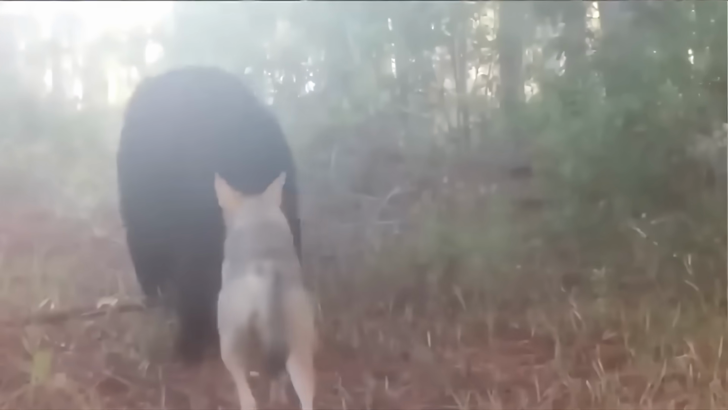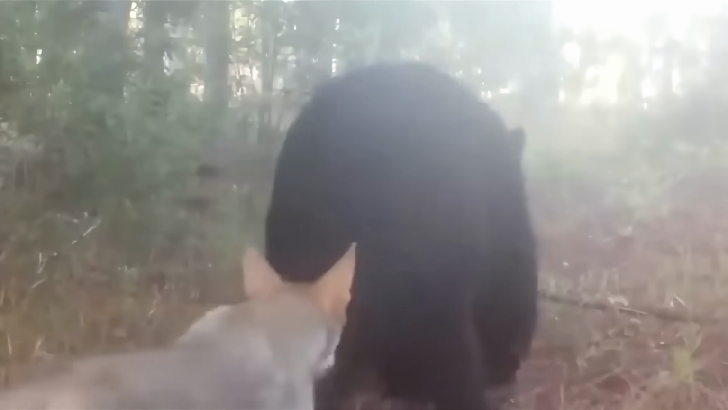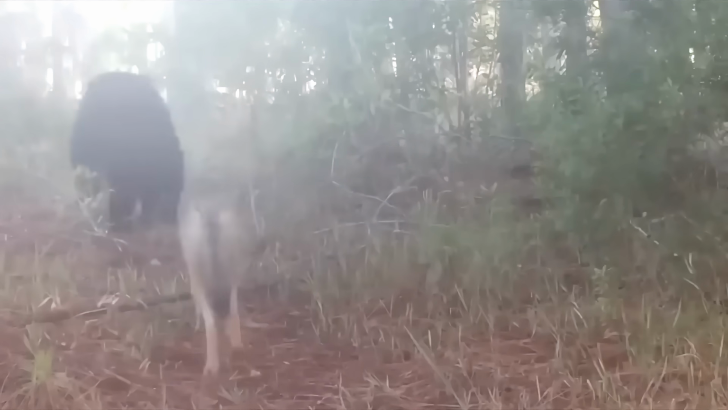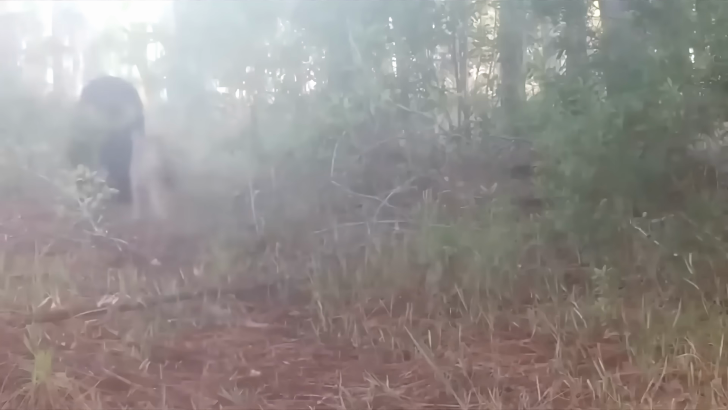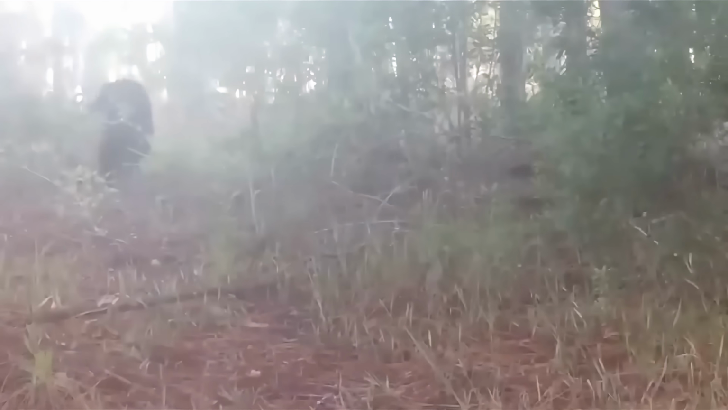This next video shows a little softer side of coyotes, and dare I say coyote-bear friendship? These two were caught on a trail camera, strolling through South Naples, close to the Naples Beach Hotel and Golf Club in Florida. I've posted a few instances of different species of animal caught on trail cams together, and just like those, this one makes me wonder what these two are up to.